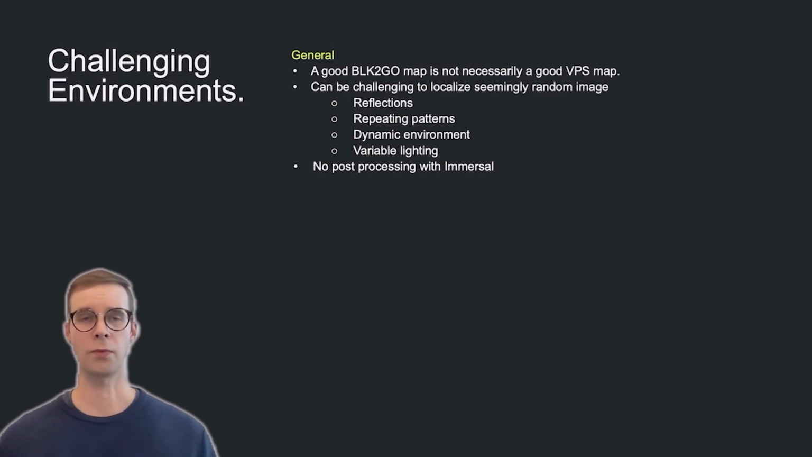Now, something to know regarding scanning. A good-looking scan might not be optimal for a visual positioning map. This is mainly due to the second part of the Immersal solution, but can affect the Immersal map creation already. I'm referring to reflections, repeating patterns, etc. As mentioned earlier, Immersal is trying to localize a seemingly random image in a VPS map after X amount of time.